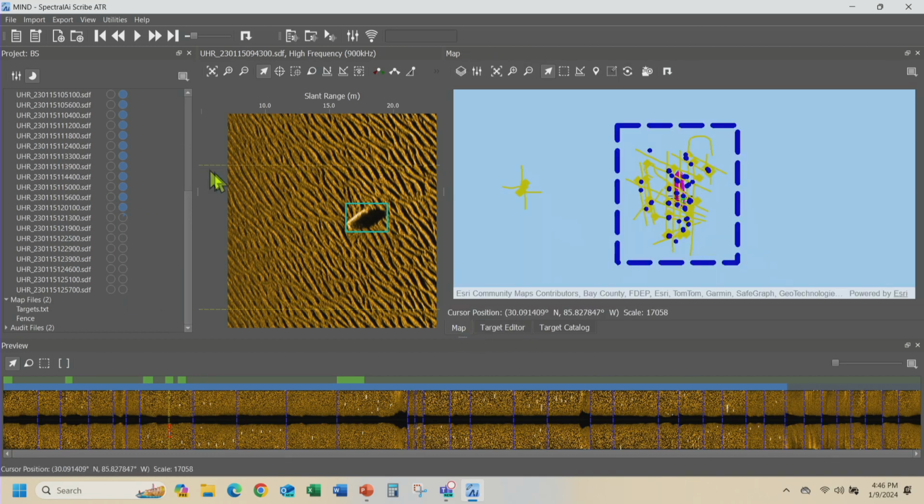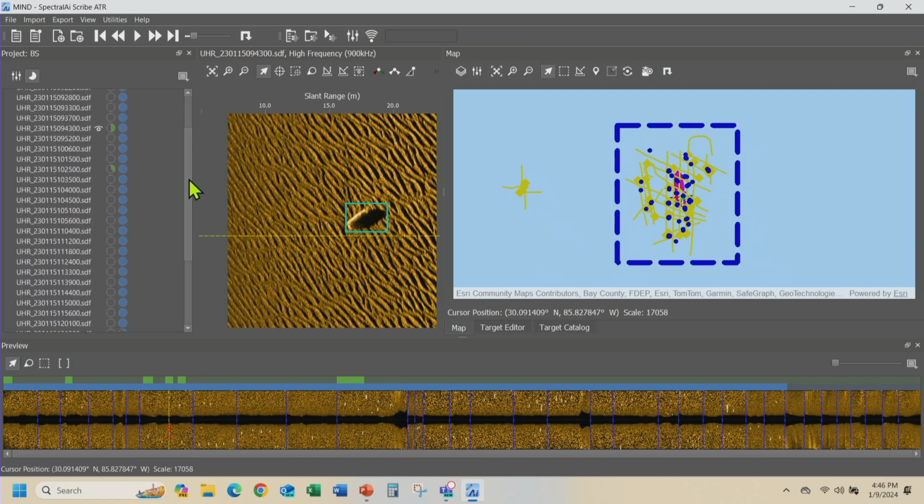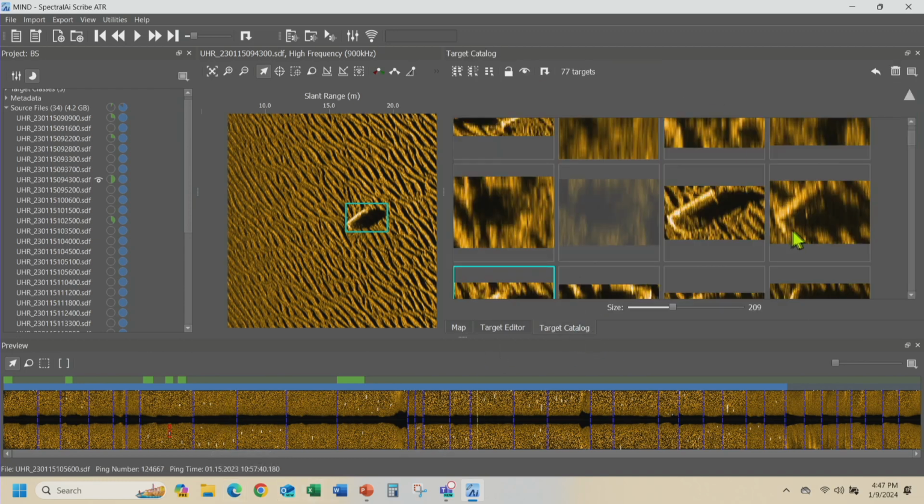So it hasn't looked at those. So I did a poor job of looking at that data, but the ATR did a thorough job of looking at it. And again, if I had to sit and digitize 97 mine-like objects, it would take me a fair amount of time, and I'm good at this. I could not do that in 1 minute 39. But where the operator comes in is to go through all of the targets and review them. Either delete them, hide them, reclassify them if necessary before you generate your report.